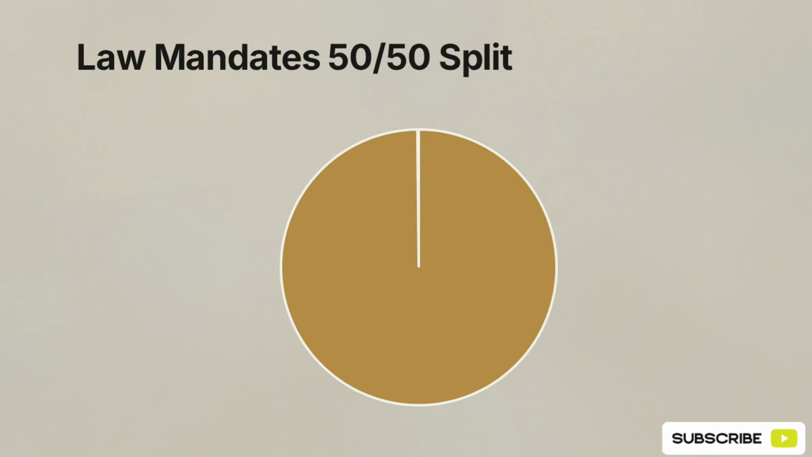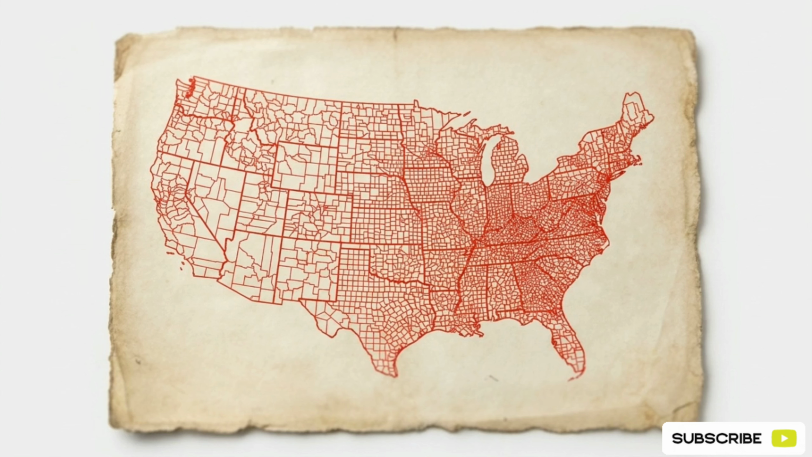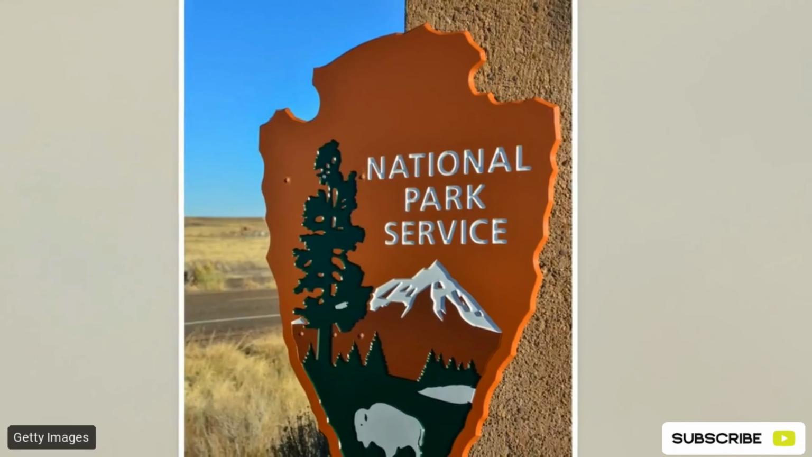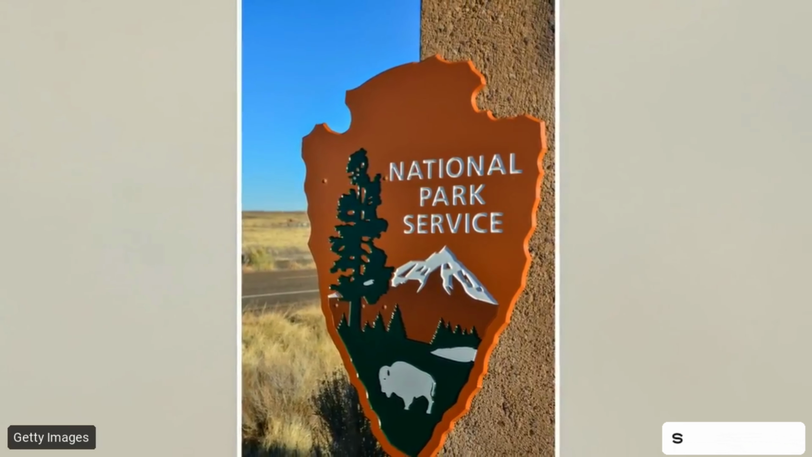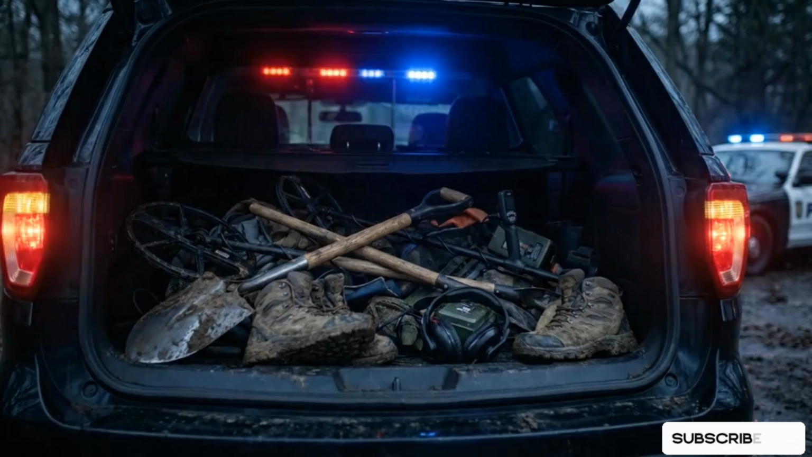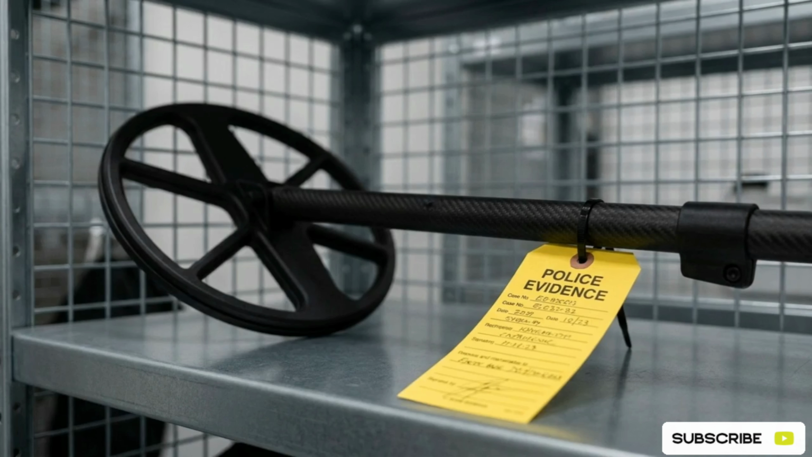If a museum acquires it, an independent committee determines its market value, resulting in a 50-50 financial split between the finder and the landowner. In contrast, the United States relies strictly on property-based laws. On state, federal, or national parklands, the Archaeological Resources Protection Act, or ARPA, enforces a total prohibition on unauthorized detecting or digging. Violating ARPA by extracting an artifact over 100 years old from public land is a major felony. It carries severe penalties, including asset seizure and prison time.